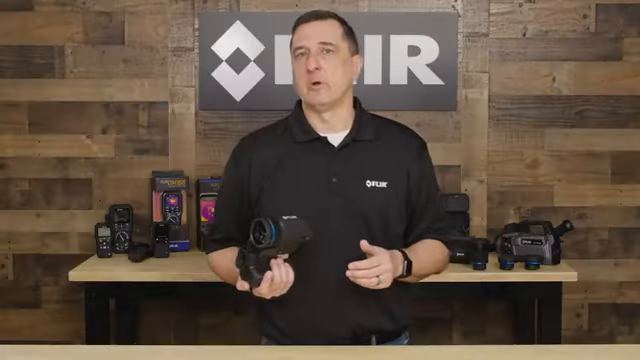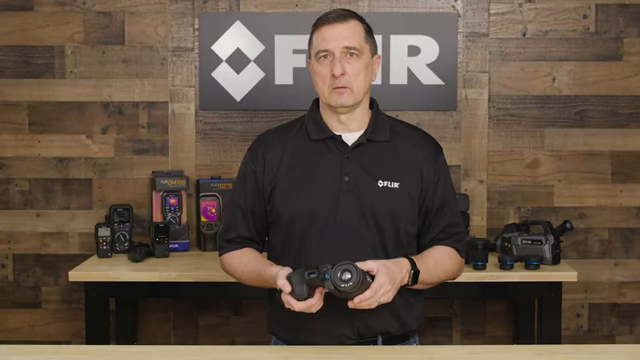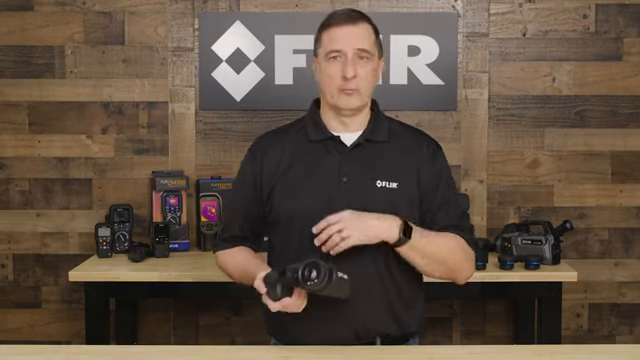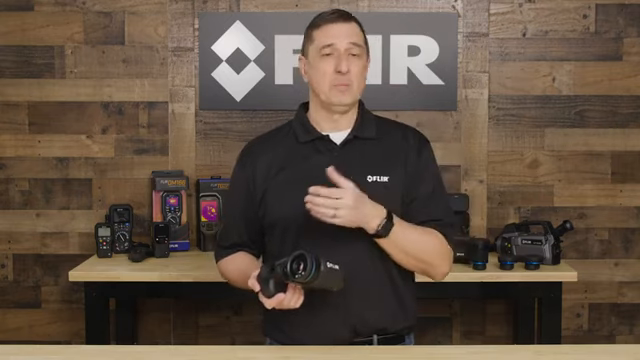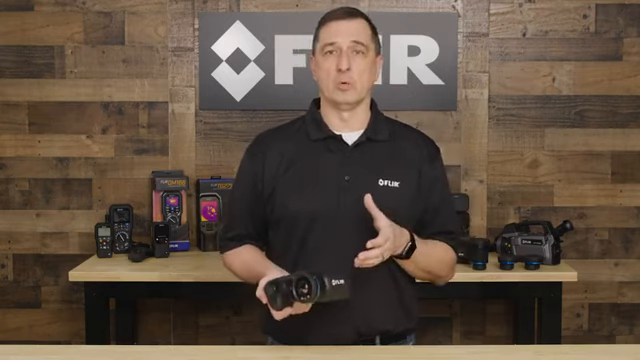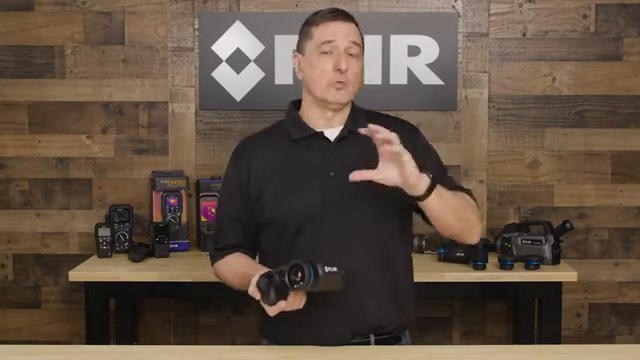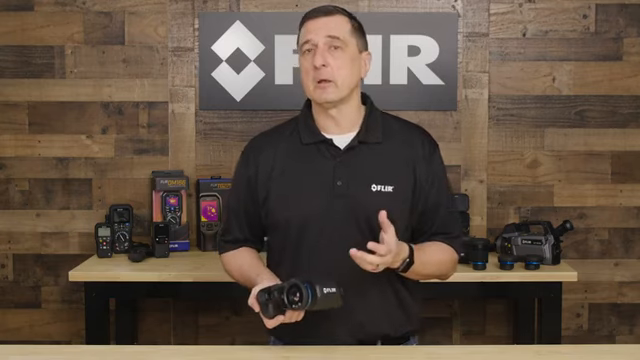Another really nice feature in our camera system is what we call one-touch level and span. So this is really handy. Let's say that you're outdoors, and if we've all done thermal imaging outdoors, we know we've got a really cold sky and maybe a really warm target that we're looking at. So what's the camera doing? It's taking the highs and the lows of the thermal contrast and really trying to get you a nice, good quality image. But sometimes that's not enough.